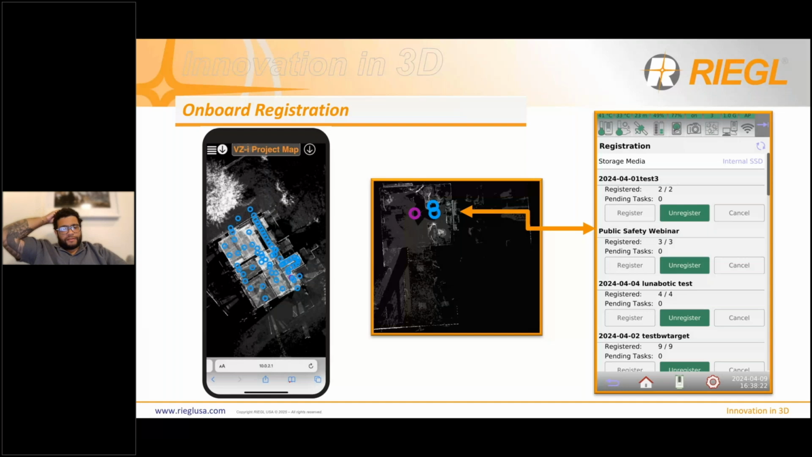Also, conveniently enough, it's just a web-hosted link that the 600i is hosting. So you can actually send the project map to anyone. You could send it to maybe someone that you have back at the office who wants to know how it's going, and they can actually live see the changes and live see your scans as you're collecting data, which is pretty cool.